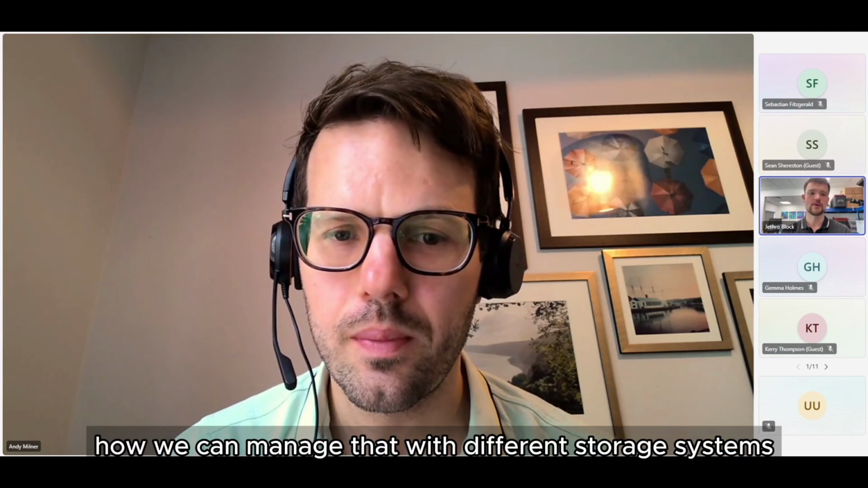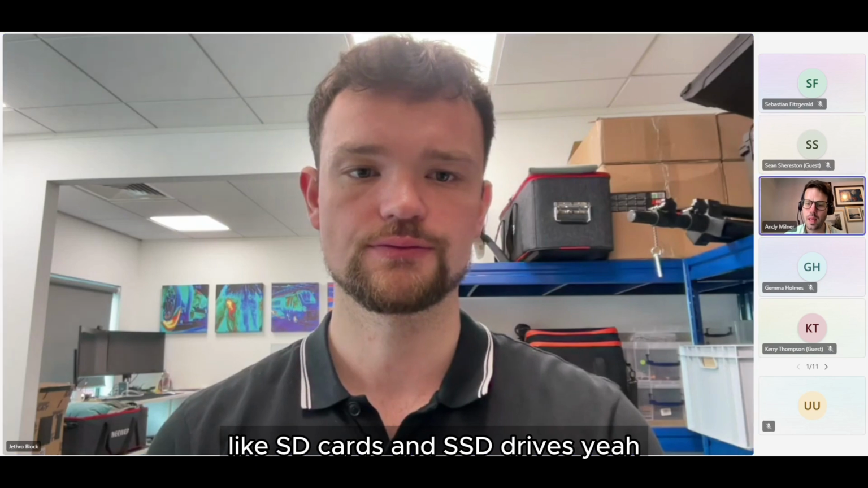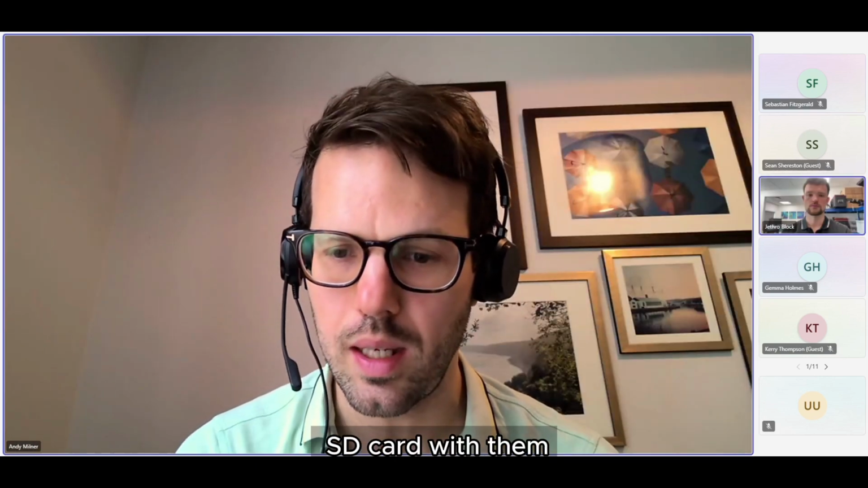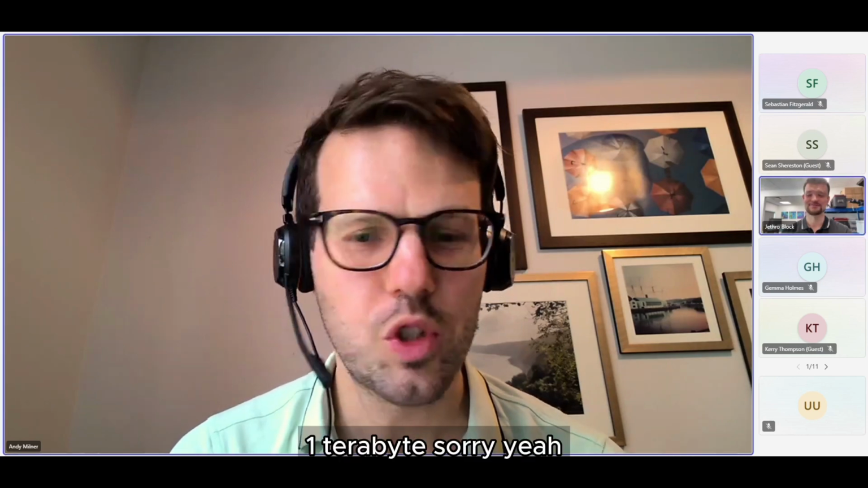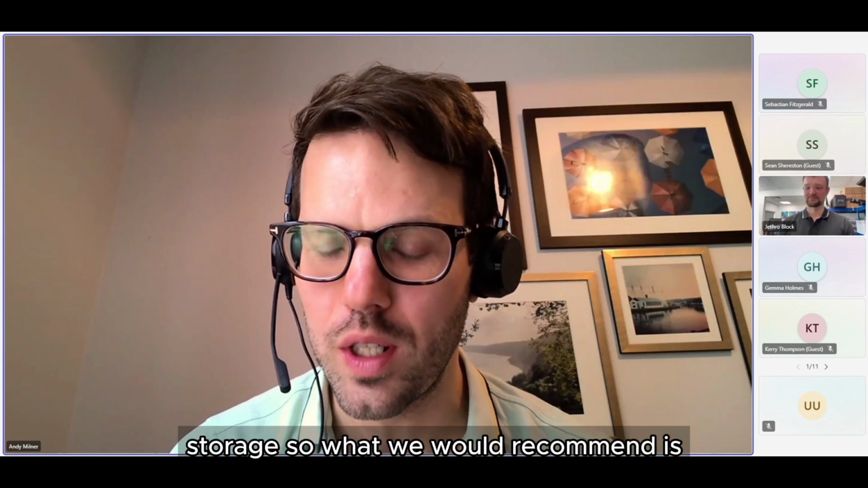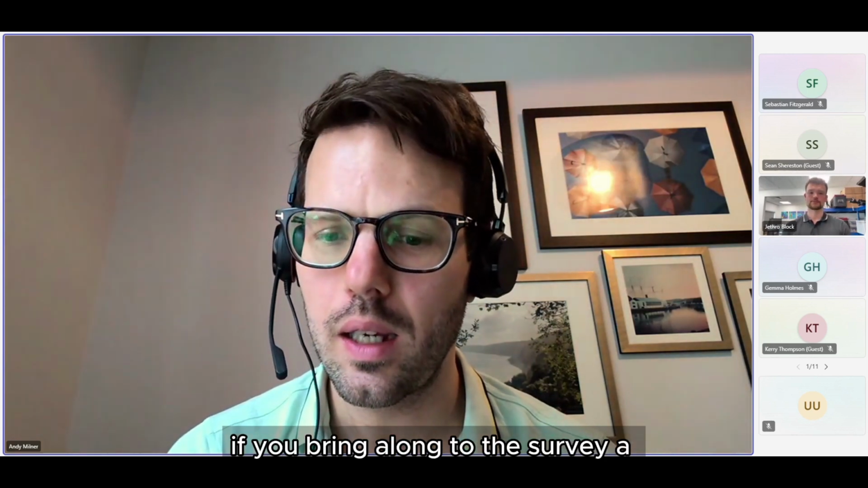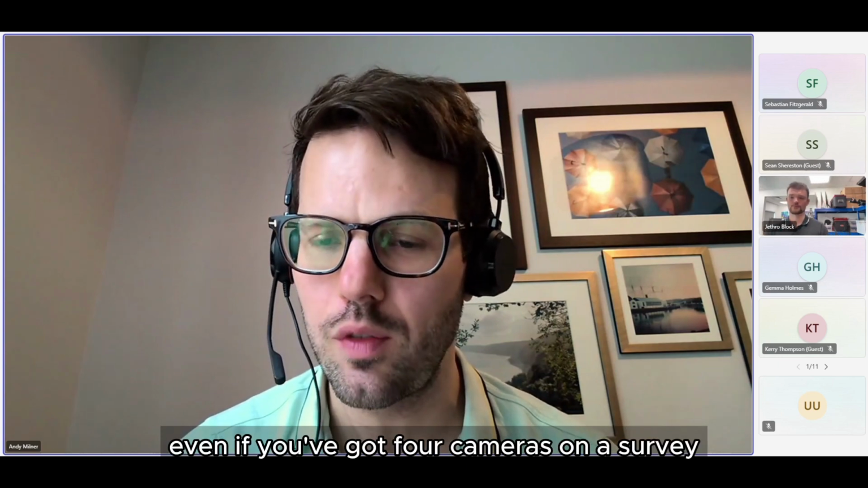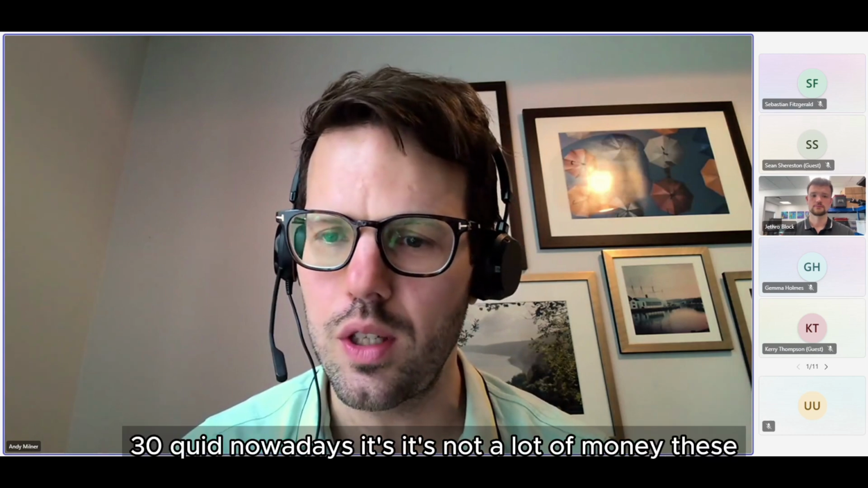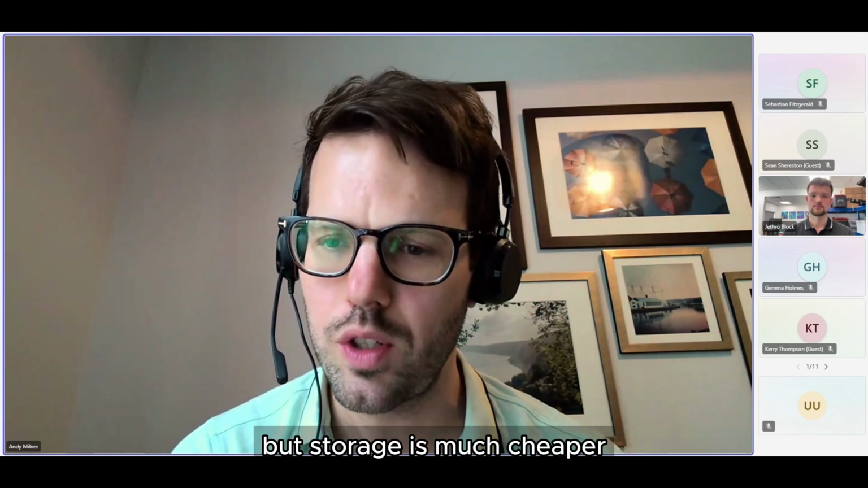We've been talking about how we can manage that with different storage systems like SD cards and SSD drives. All our tablets with our kits come with a 1 terabyte SD card with them. So what we would recommend is that if you bring along a 1 terabyte SSD to the survey, even if you've got 4 cameras on a survey, that will fit onto it. And if these cost 20, 30 quid nowadays, it's not a lot of money. This was a big problem in the past, but storage is much cheaper.